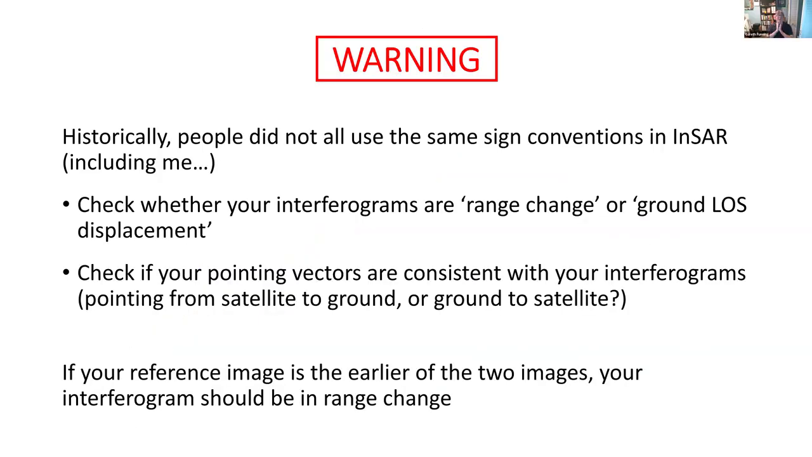I will say at this point that there is an important caveat, and that people don't necessarily all use the same sign convention in InSAR, including me at various times. So I'm part of the problem here. Depending on how you define your pointing vector, you can get a different answer.